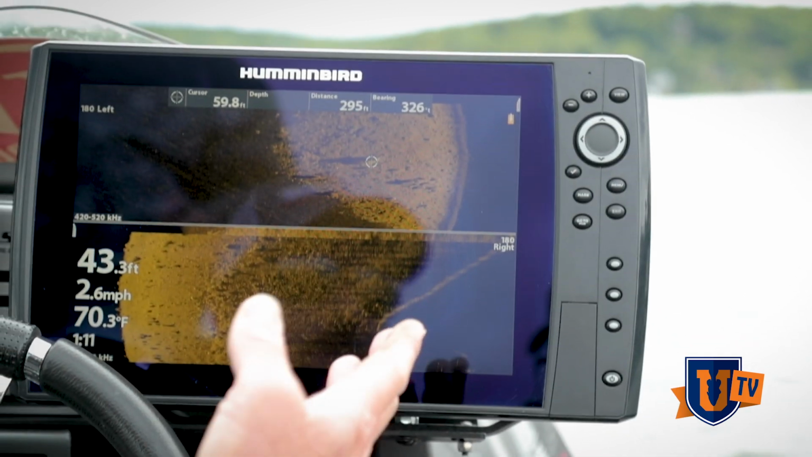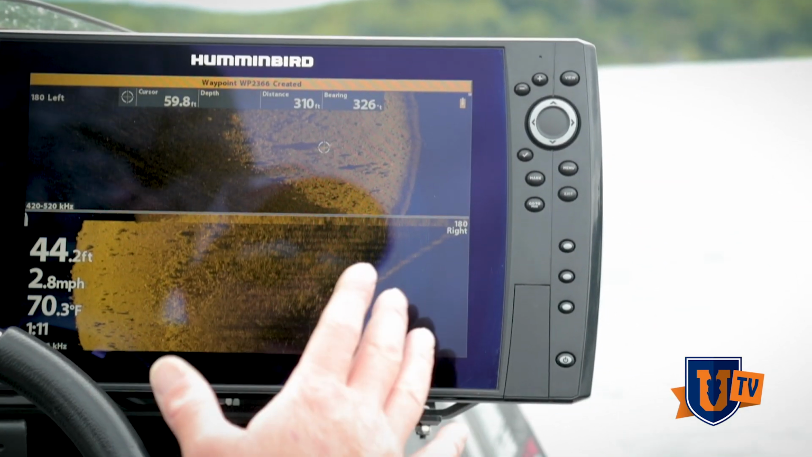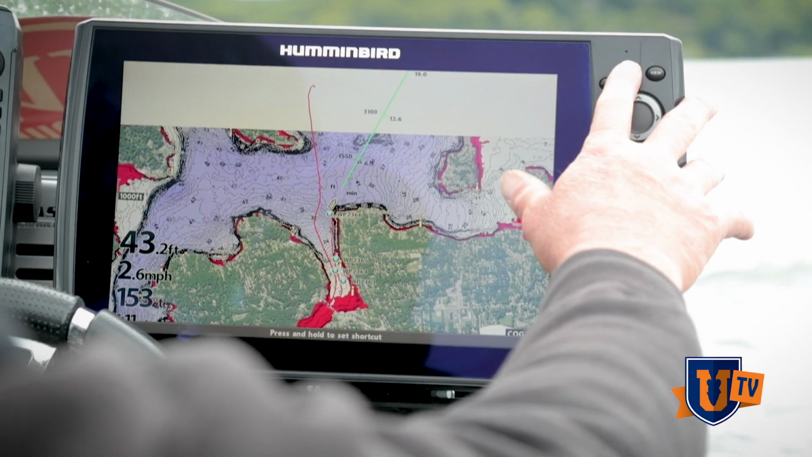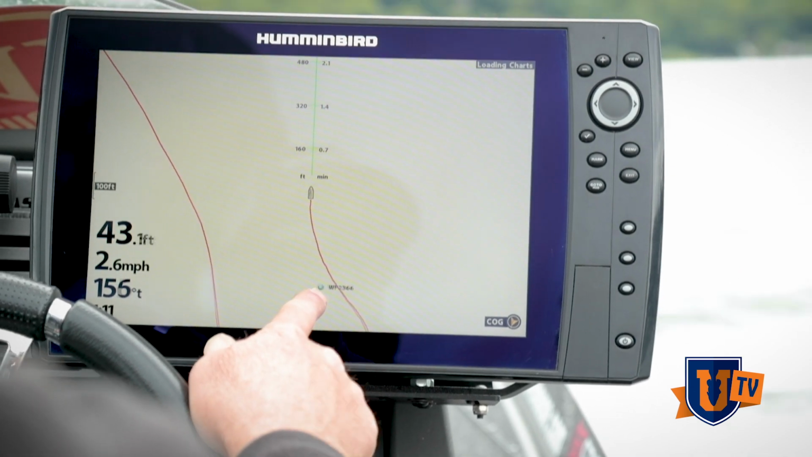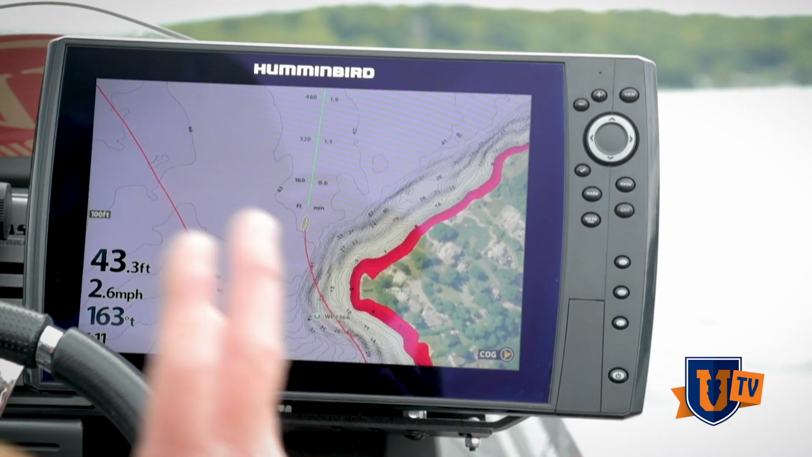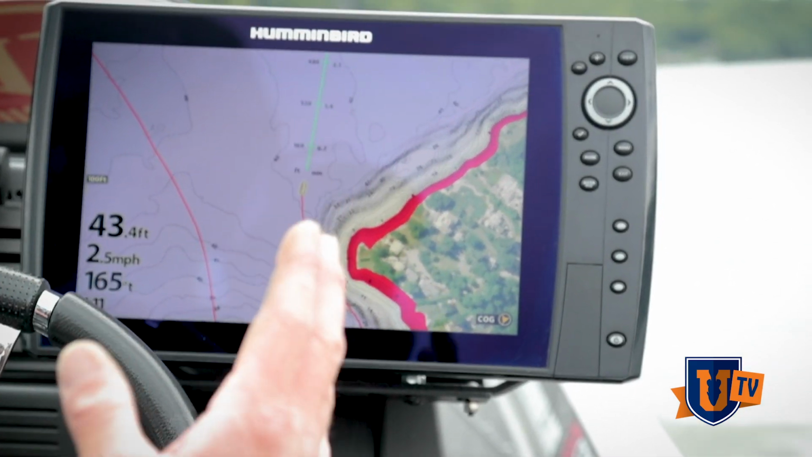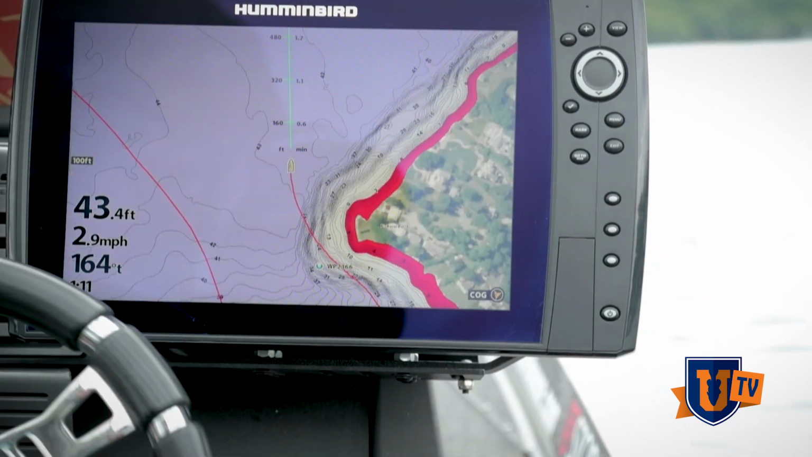So that's your high percentage cast. So I put a mark there, I've got my waypoint created, and now when I hit my shortcut key here and go to my map, I've got my waypoint right here, and I can turn around and line up to hit that one big rock that sticks up higher than the rest of the rocks around, because that's where your fish should be. That's your high percentage point. That's where you want to make your first cast on that particular piece of structure.